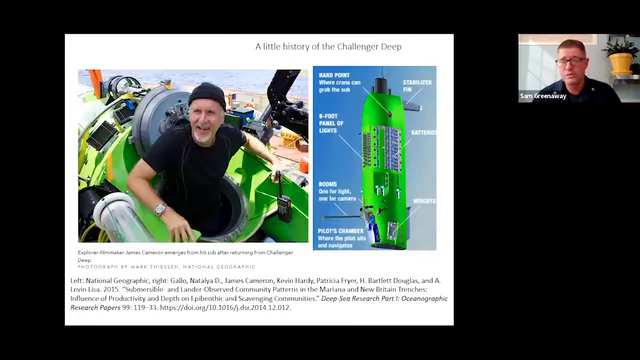In any case, so that was 1960. Nobody went back until 2012. There were a couple of different organizations and groups trying to get back down there. James Cameron built this vehicle, the Deepsea Challenger.